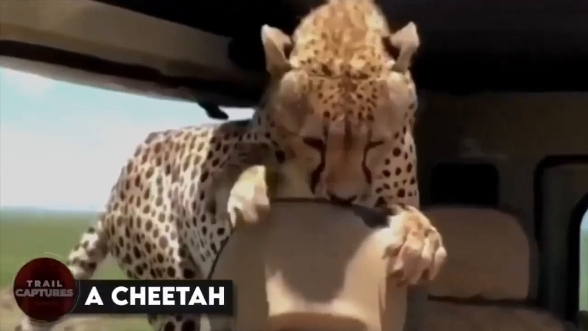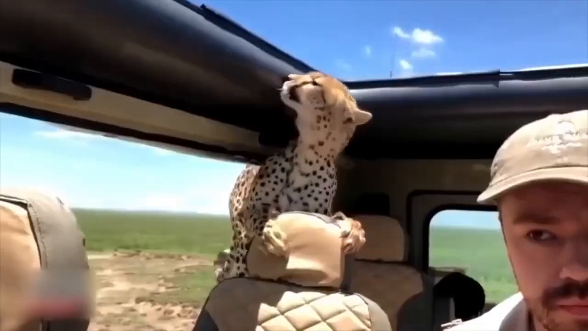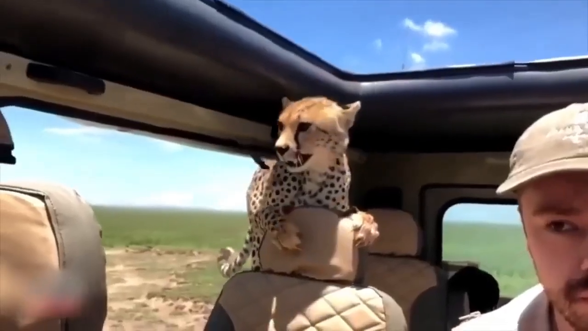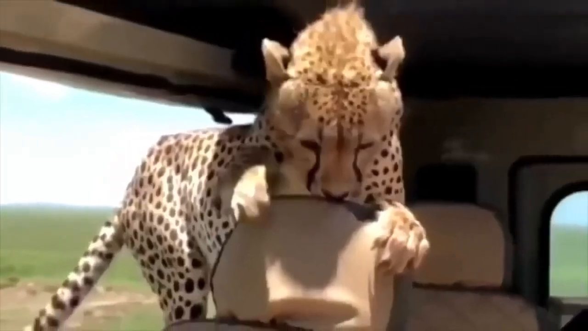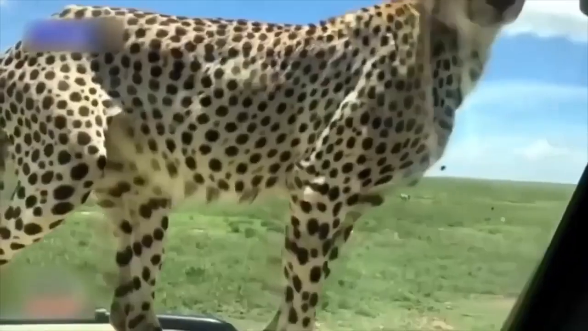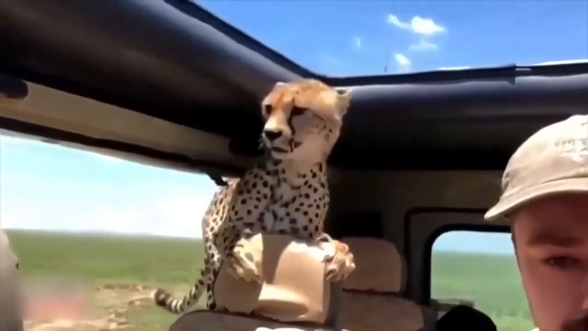A cheetah. This clip features an American tourist who got an unexpected guest on a safari in Tanzania. Well, Britton Hayes from Seattle got a special visitor in the form of a cheetah who jumped right into the back seat of his vehicle. And if that wasn't wild enough, another cheetah decided to join in on the fun. Poor Hayes was frozen with fear, praying he wouldn't become dinner for the big cats.